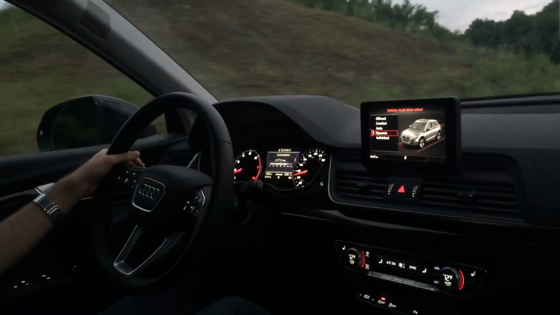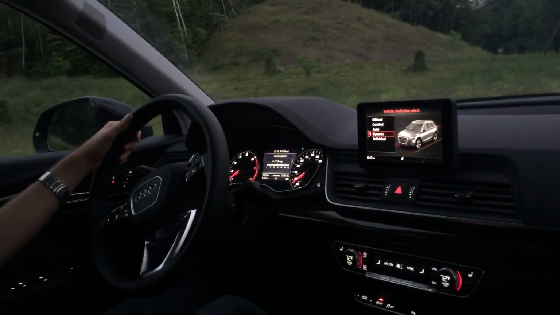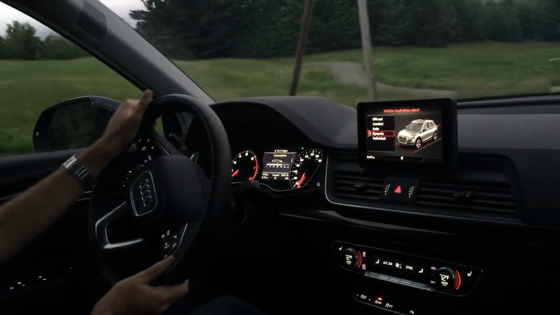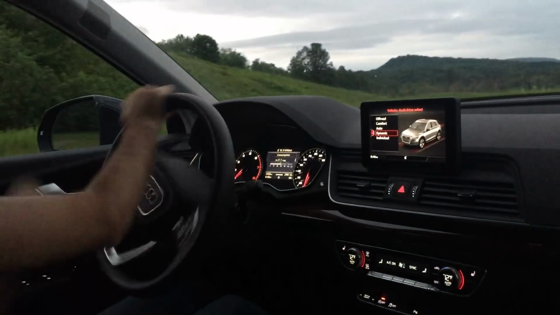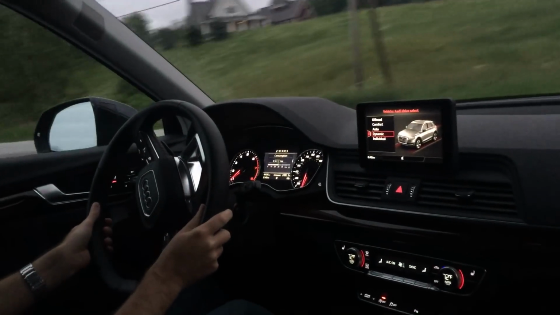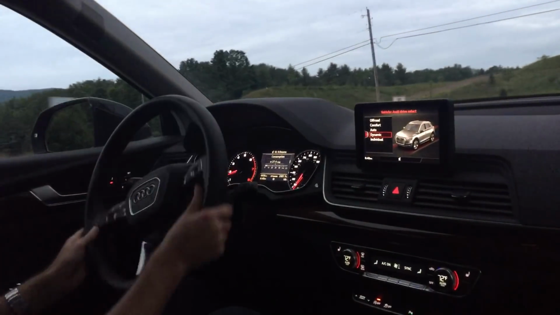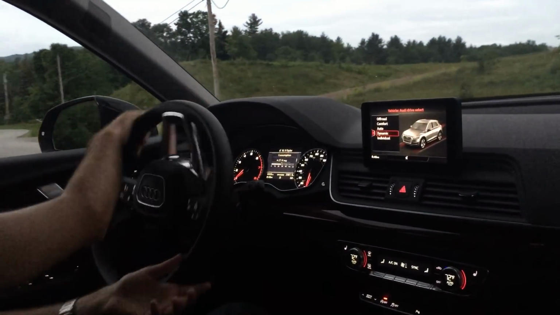Alright, we're going to turn around in my usual place. Check out the turning radius. Ooh, there's a big puddle. Ride quality is pretty good. It's not a Rolls Royce, but we don't want it to ride like one either. This particular car is on 19-inch wheels. Standard suspension, not adaptive.